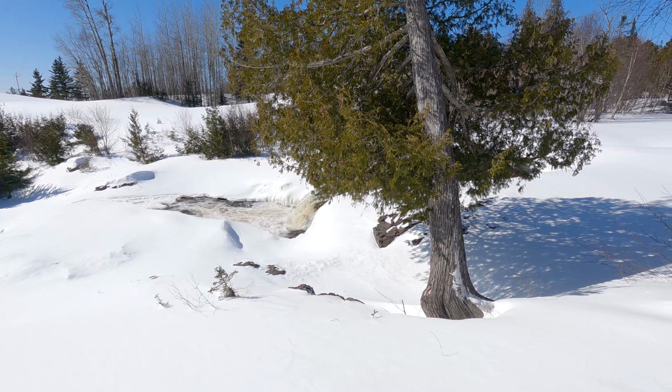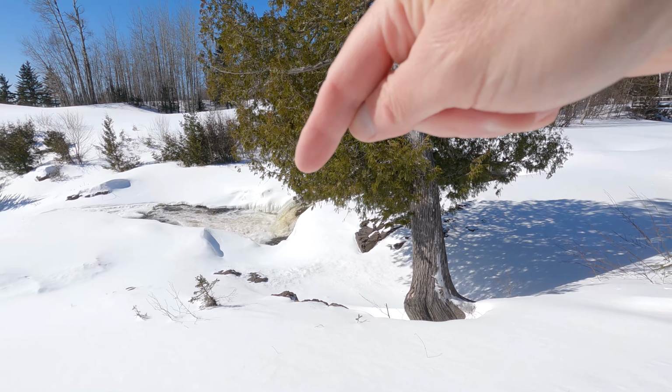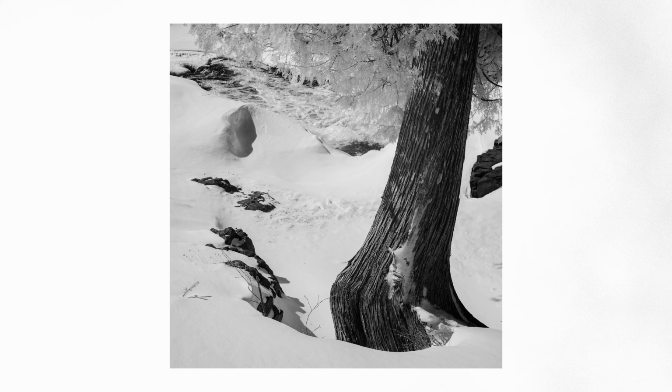So this is a great little scene. I love the tree, the cedar tree right here, the waterfall in the background. I'm gonna shoot black and white and square format on this one just for fun. I never shoot square format. I hardly ever shoot black and white except when I'm shooting infrared. So it's a great March day just to experiment and just kind of have fun out on skis under the